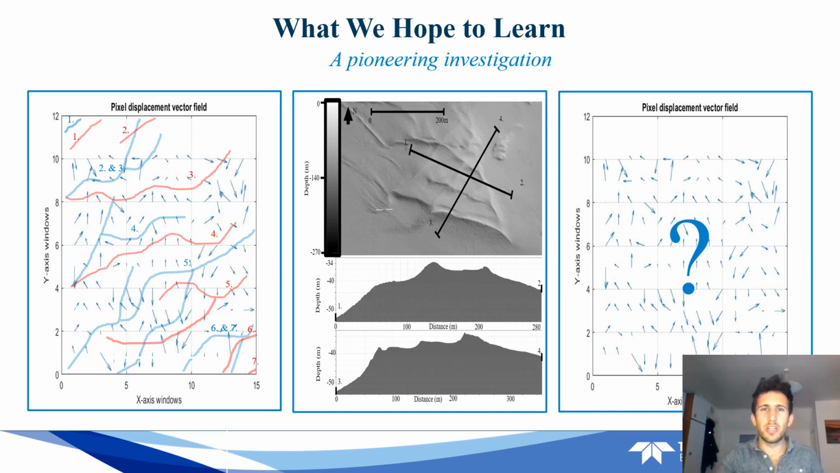So the questions really are, when applied to structures such as this so-called trellis dune, where wave interference is actually suggested in the Gulf of Corryvreckan, what will this vector field look like? How will the sediment transport pathways resolve in such a complex sediment transport environment? And lastly, how far has Teledyne technology advanced in the last 15 years?